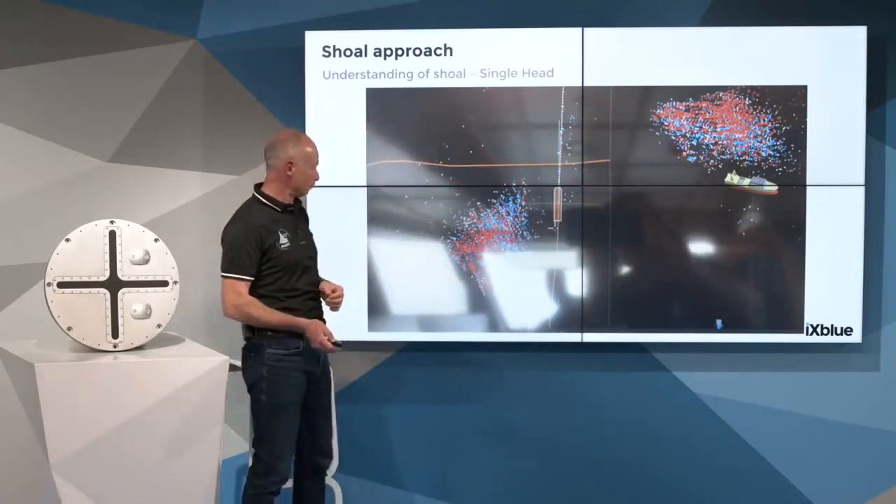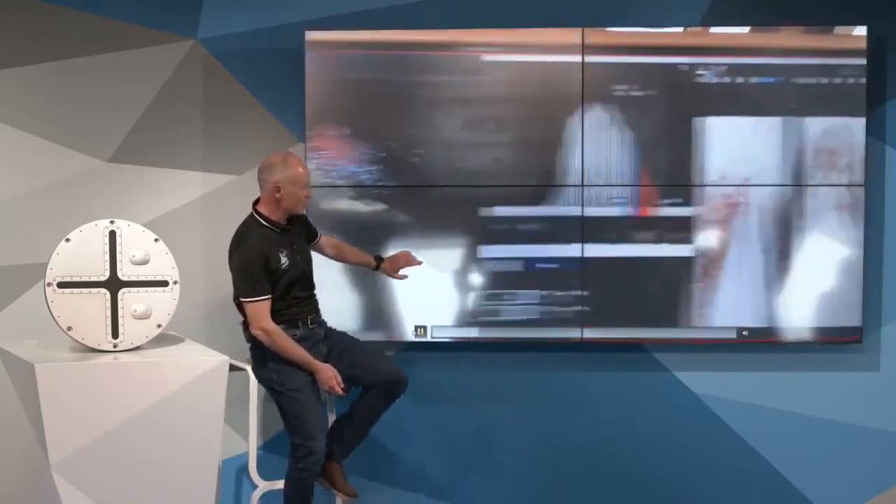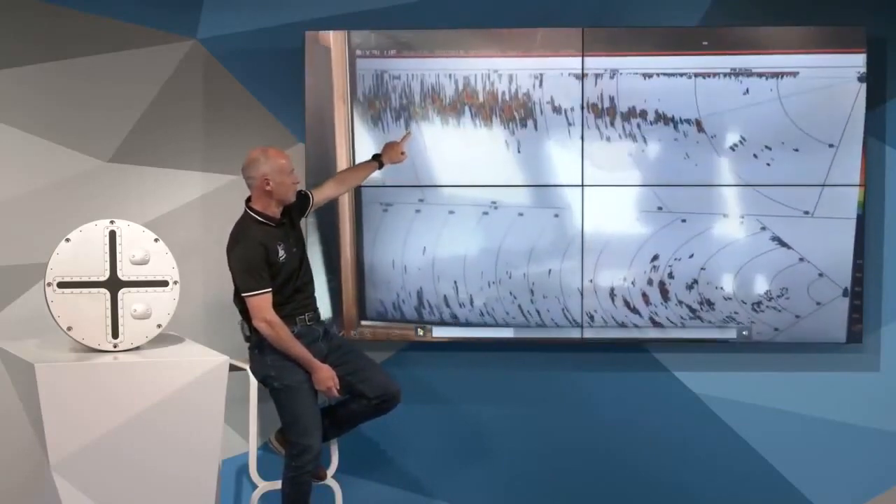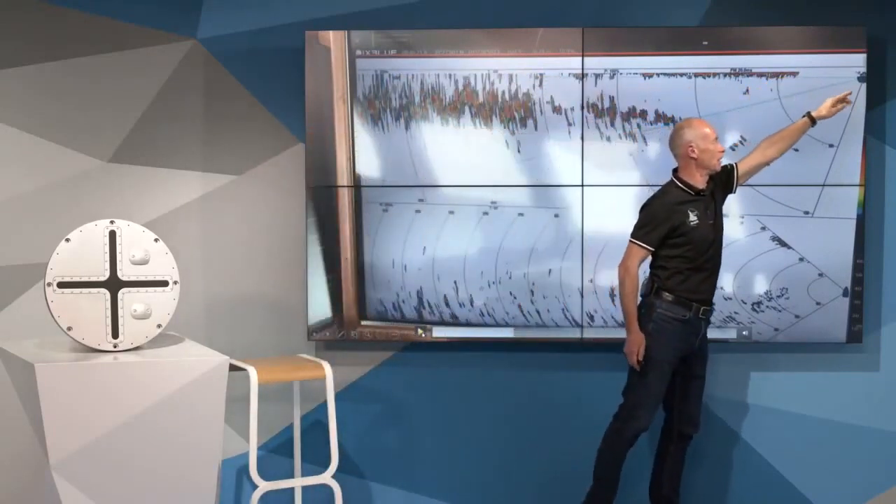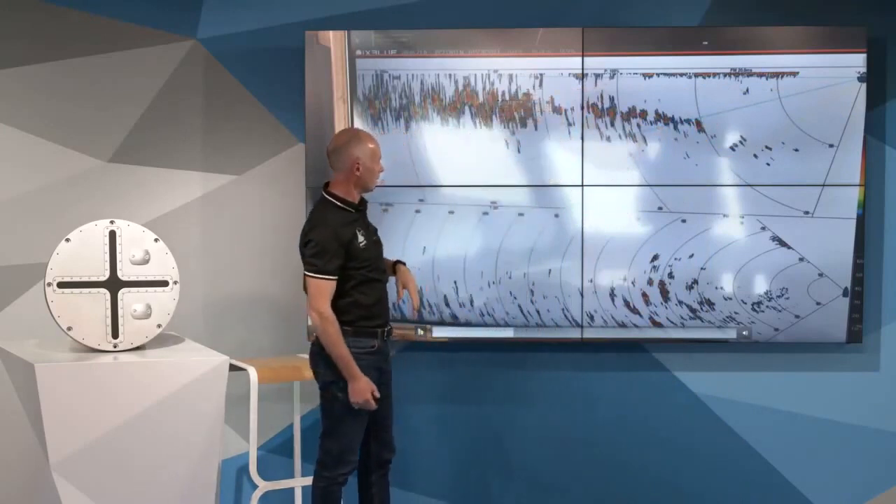Having a look at the video. So we approach the shoal, and the very important feature is the capability to understand that echogram with fish, the analysis. We'll come back to that. Here, this picture is very interesting. You see that is a surface line. That's the water surface with a vessel here on site. That's a vertical sonar view.